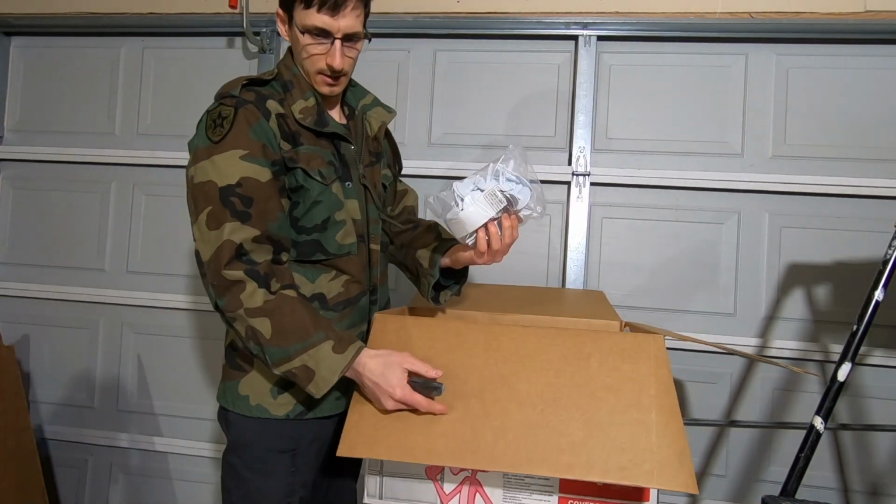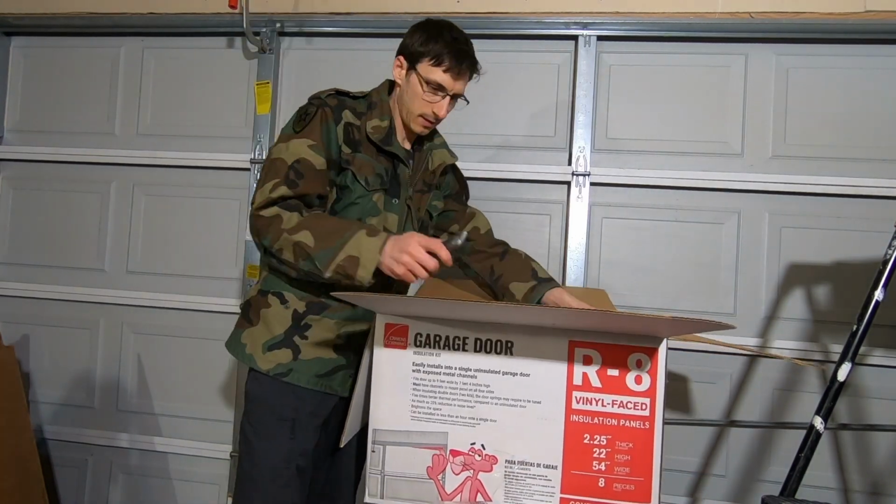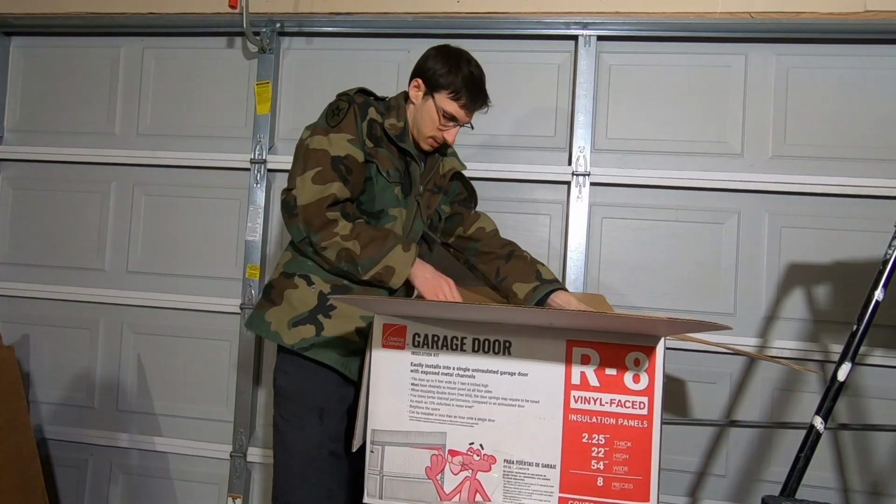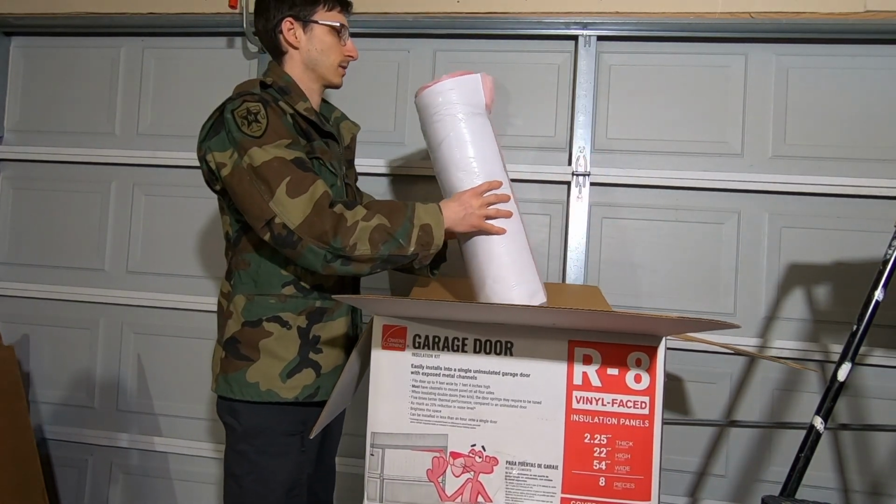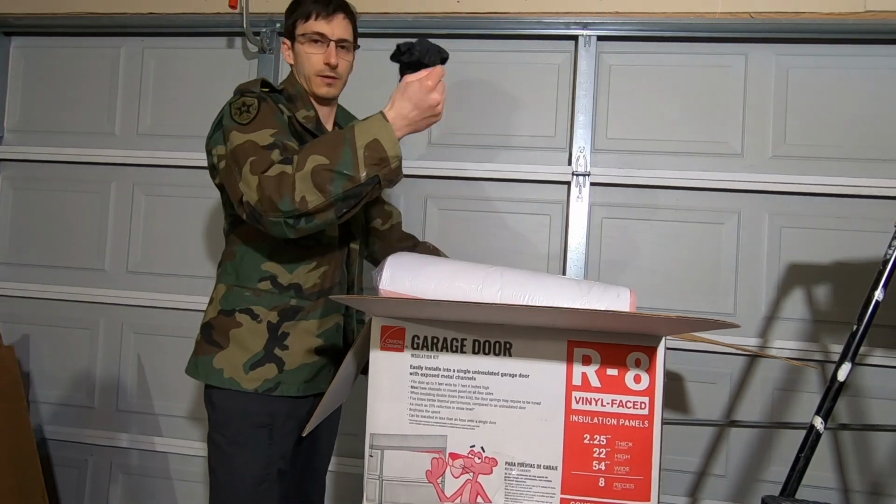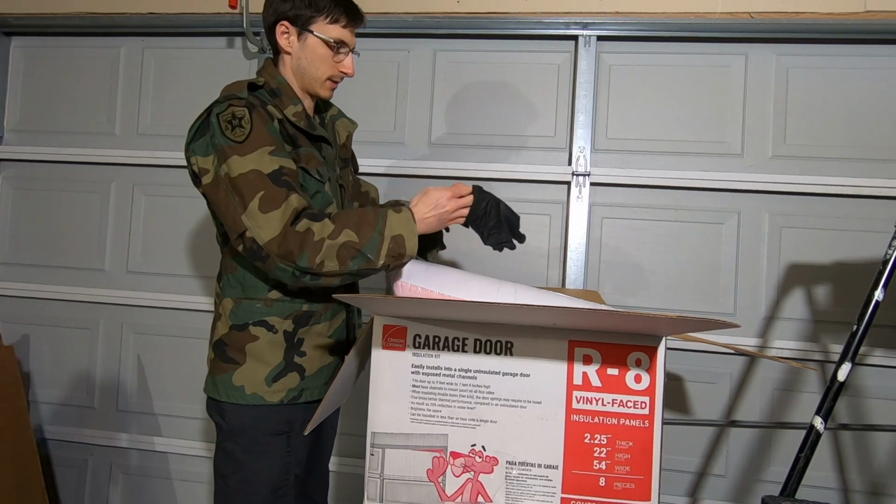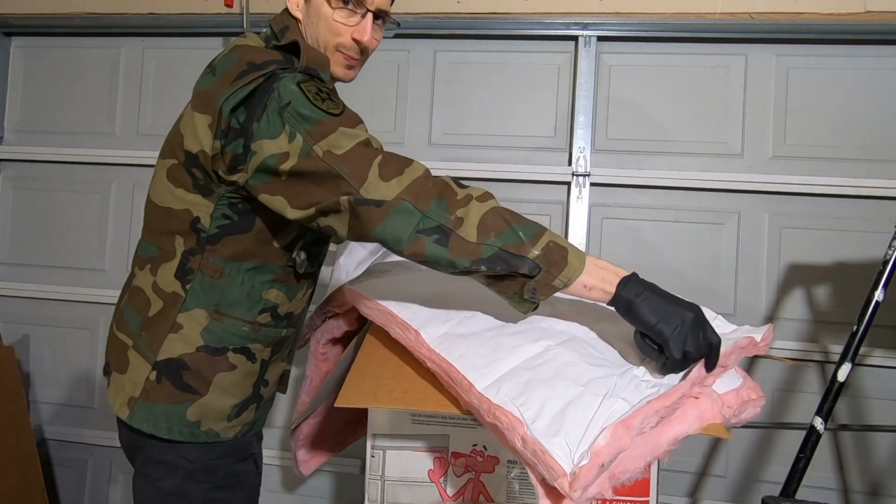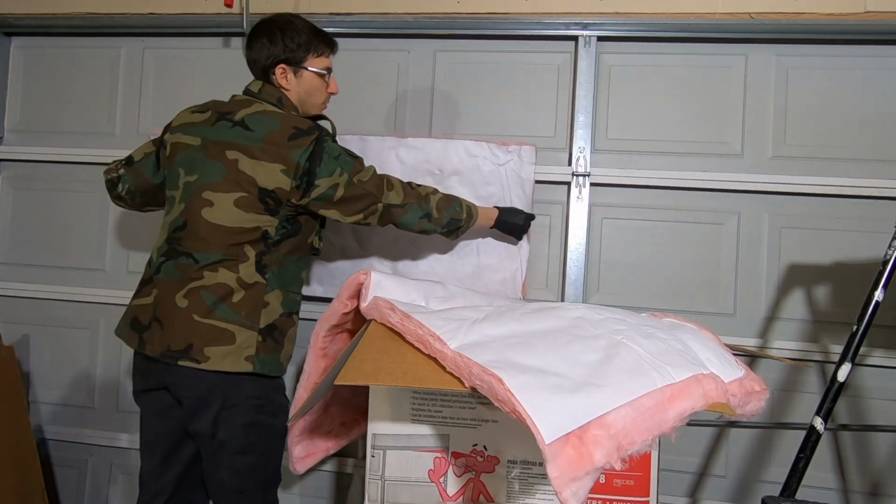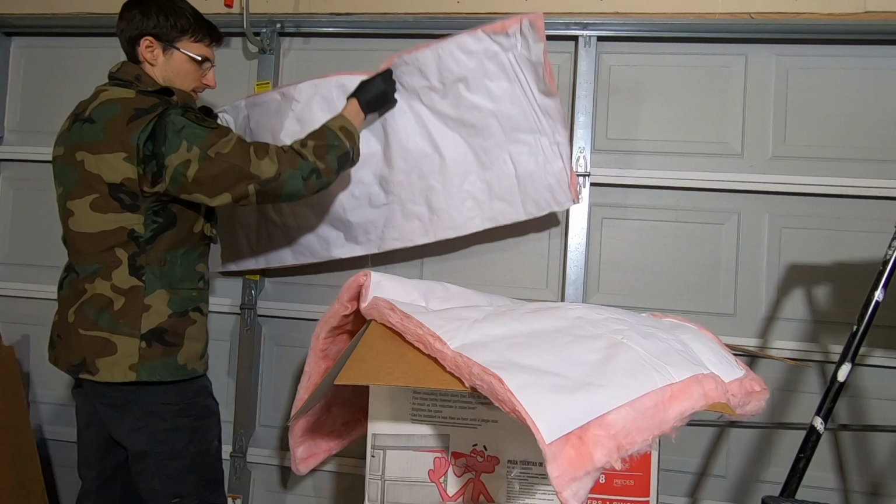There are tabs that you place on the door, inside of the door panels themselves, and then 8 separate vinyl faced insulation pieces. There are gloves provided. Definitely want to use those. You don't want to get the fiberglass on your hands. So these vinyl pieces are larger than the door panels themselves, so I'm going to cut them to size.